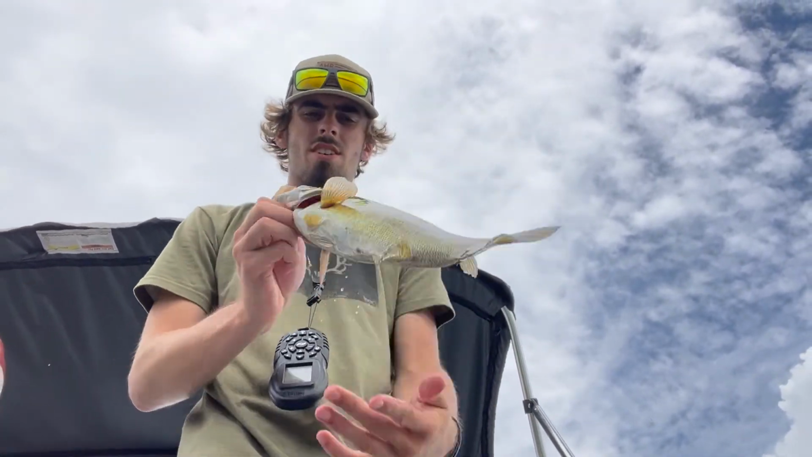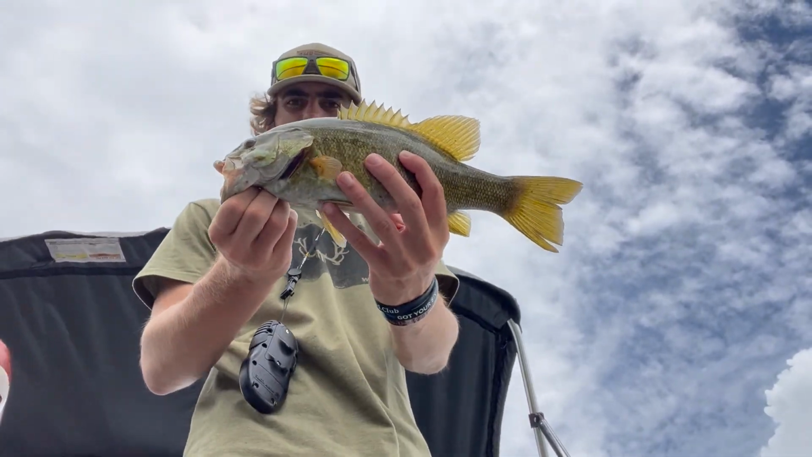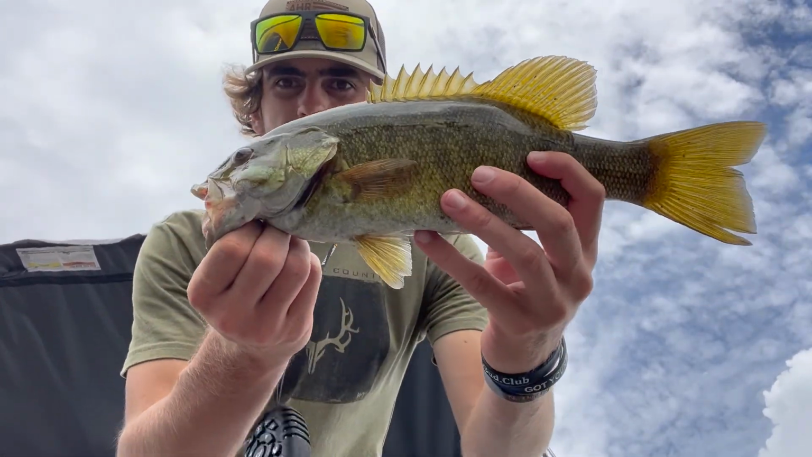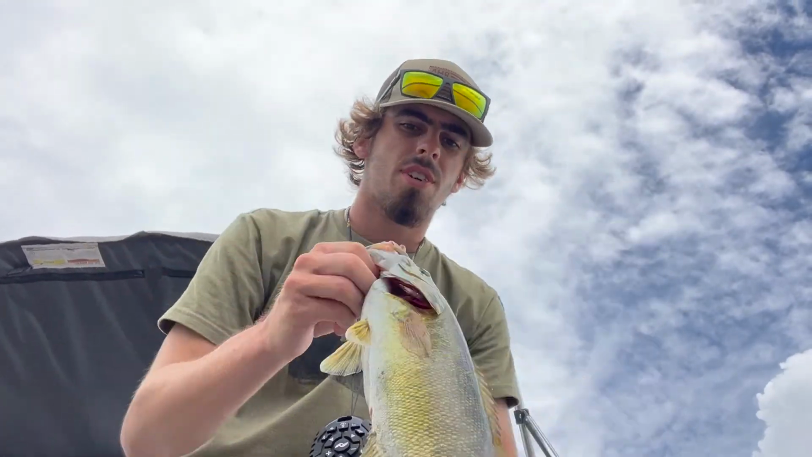Look at that. Just spined myself. It's a little 1.5 pound, 2 pound smallmouth there. That is what we're after. Look how pretty these fish are, man. These fish are so pretty. Okay, get him back in the water. Catch another one.